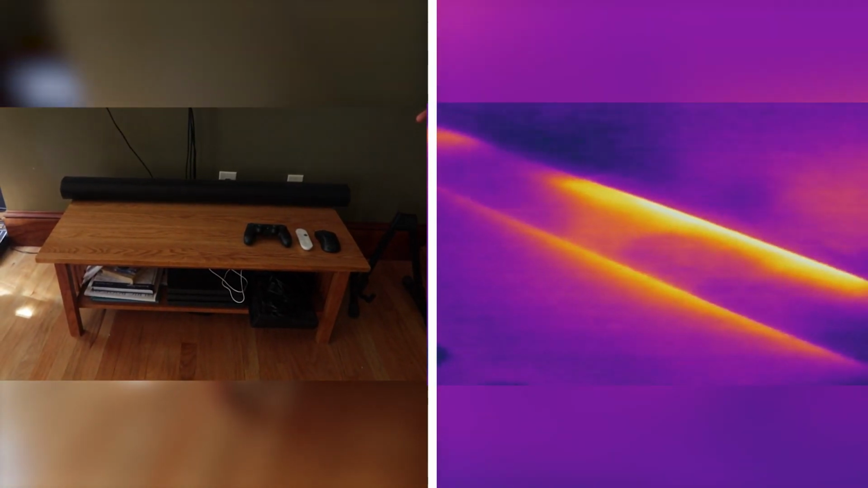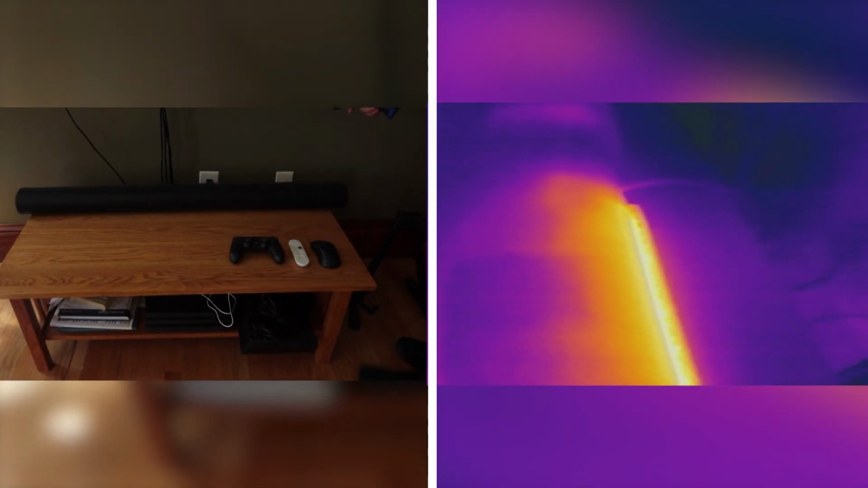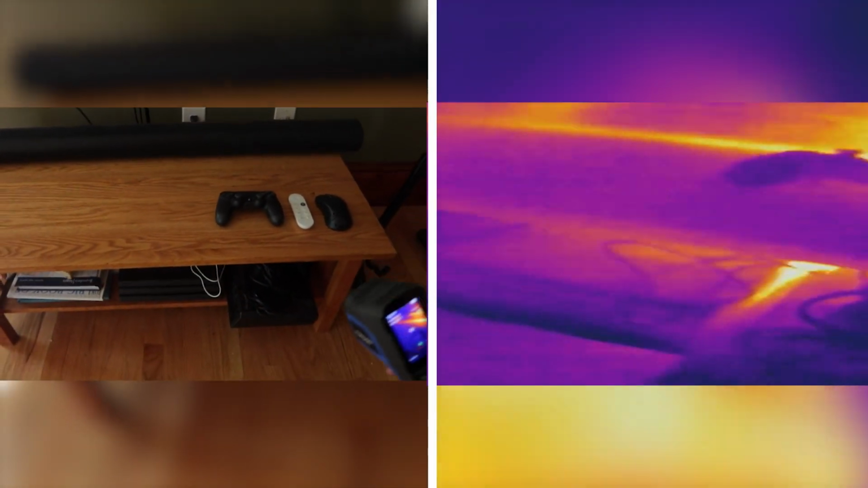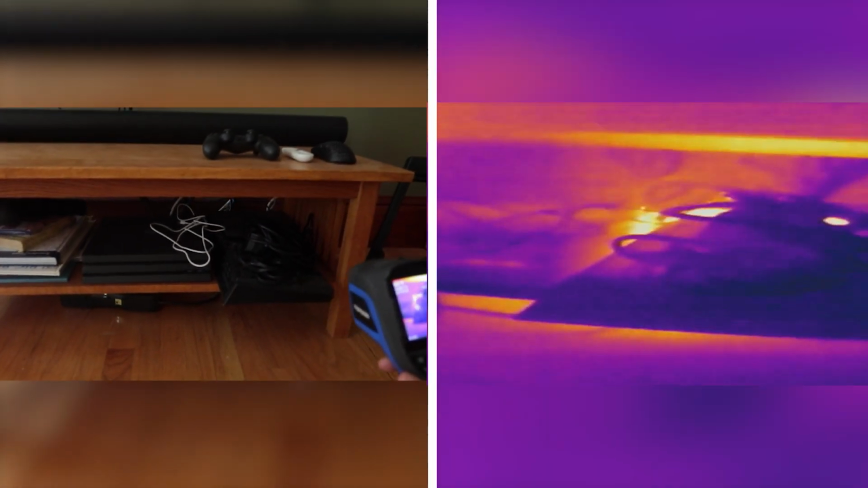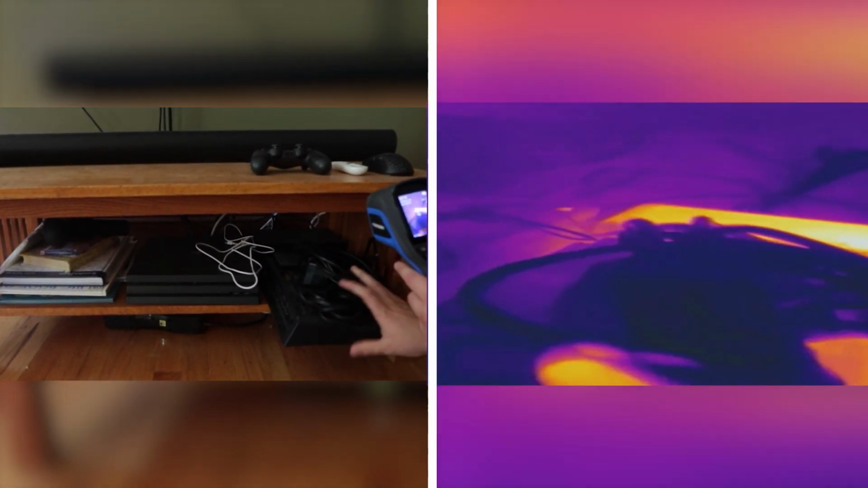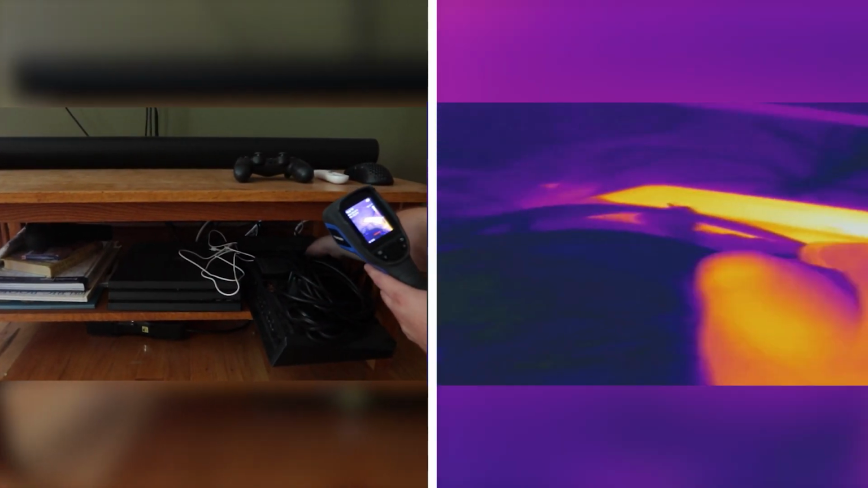Exactly. So this can be used to identify things in your house, not only insulation issues, but also things that are running that probably shouldn't be running so hot. Well, let's walk over to my stereo right now where I've got a speaker. I didn't know it was pumping out heat. Right. My cable box is like a heater. My PlayStation, all these things are hot. Not to mention my Wi-Fi switch. That's like a toaster.